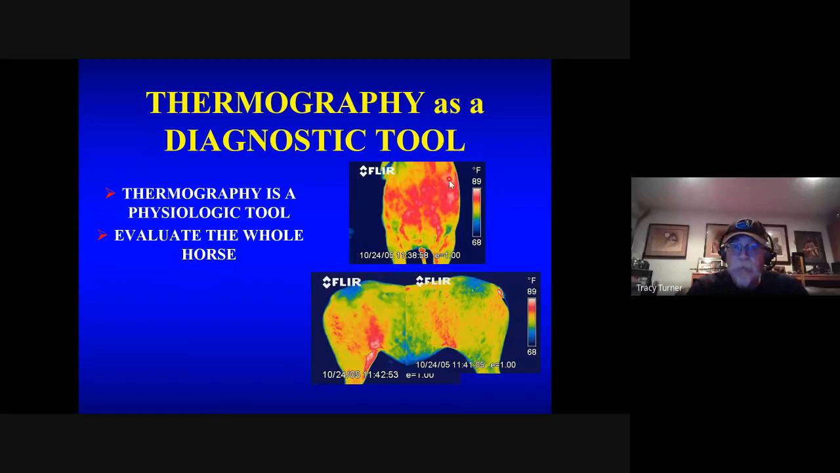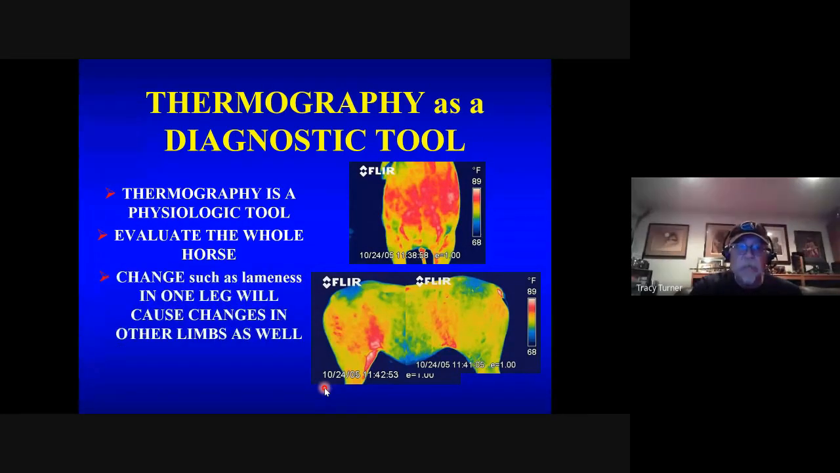If I have a problem in the left shoulder, I'm most likely to see another problem in the right hind. Even though I can find the primary part, I have other parts I need to address if I want to get this horse back to full performance. So thermography is one of those tools that lends itself really well to looking at this whole horse concept, so to speak. A change such as a lameness in one leg will cause changes in other limbs, and now this is a way to measure that and have a quantification of those sorts of things.